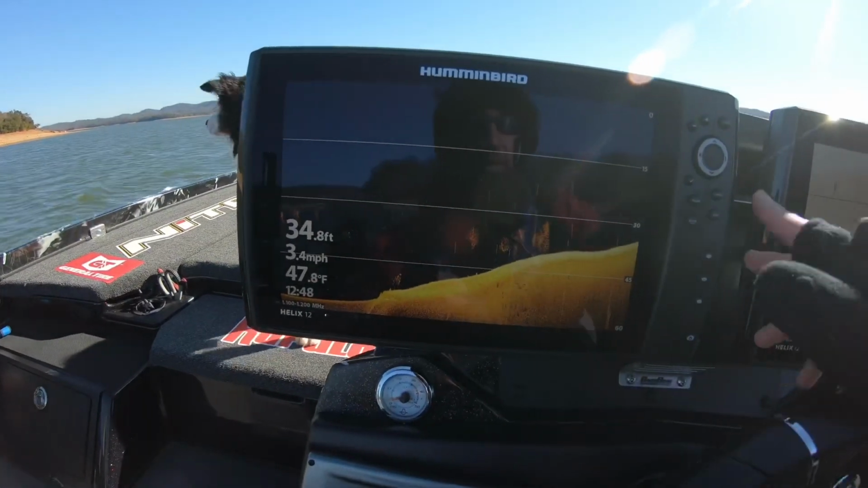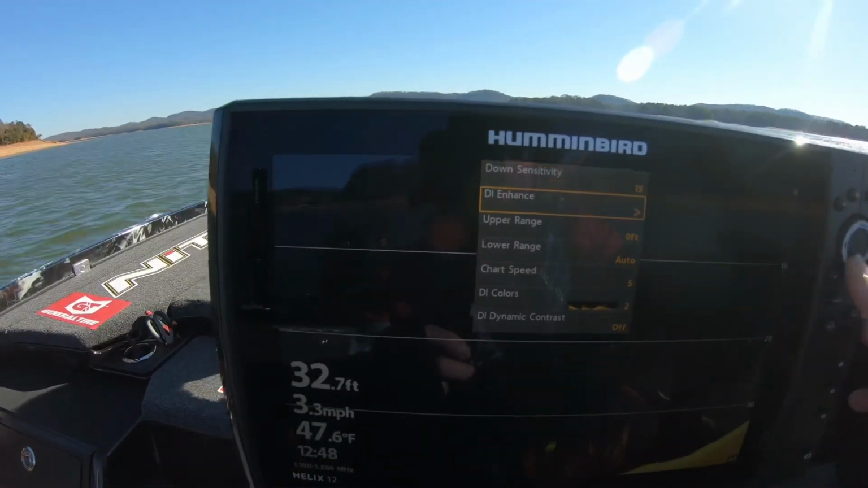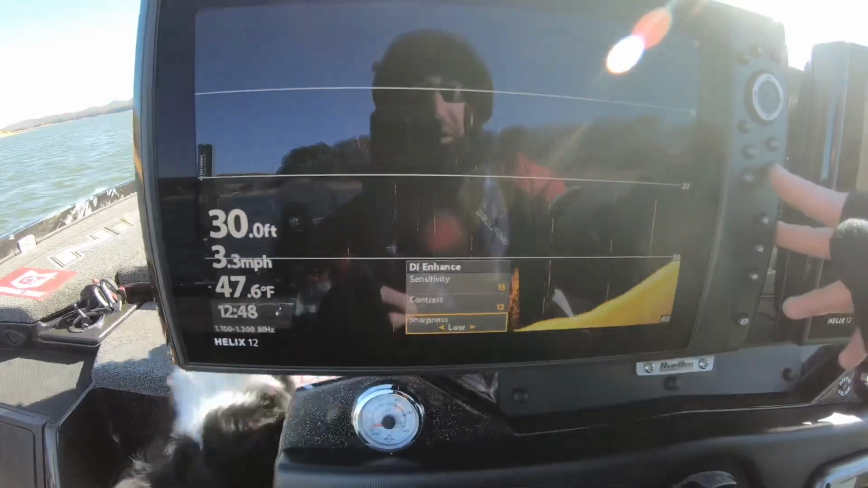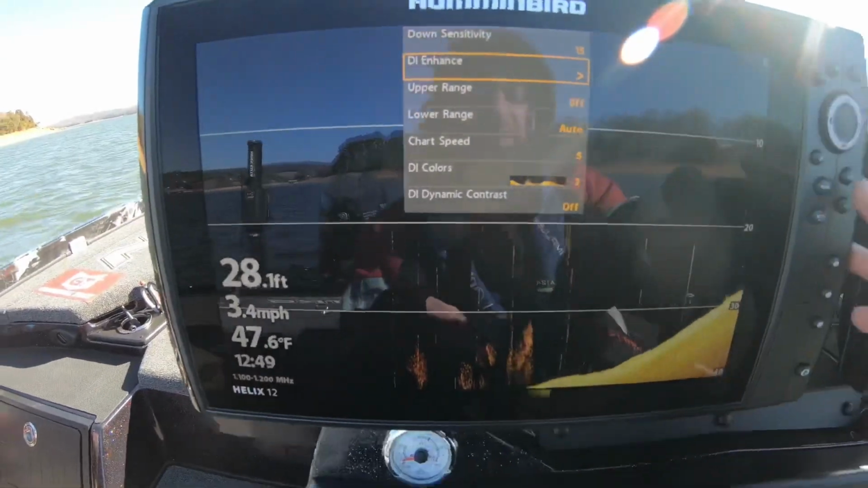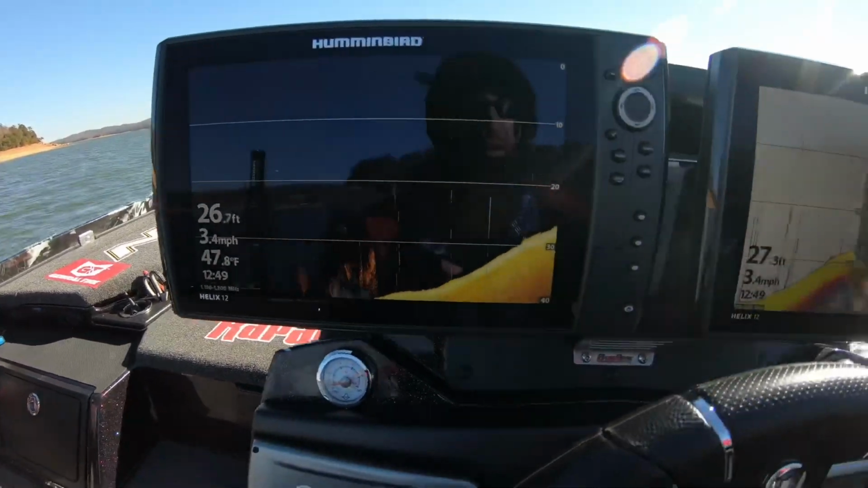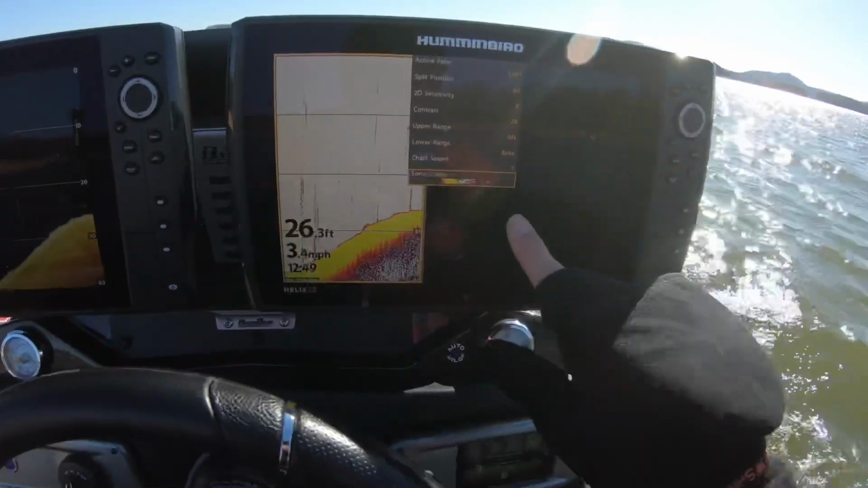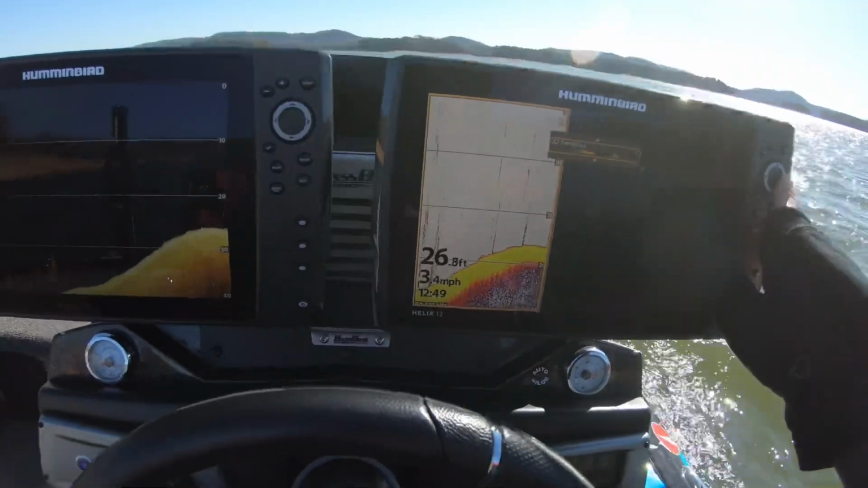But you can see that bait. And from my side or my down imaging settings, same deal, go to enhance, 15, 12, sharpness on low, and that's going to get you started pretty good. For the color palette on it, I actually like the number 2 instead of the number 4 that I like on side imaging. Sorry for any wind noise too, it's a little bit windy out here today. But that sonar, I run it on the number 1 color palette.